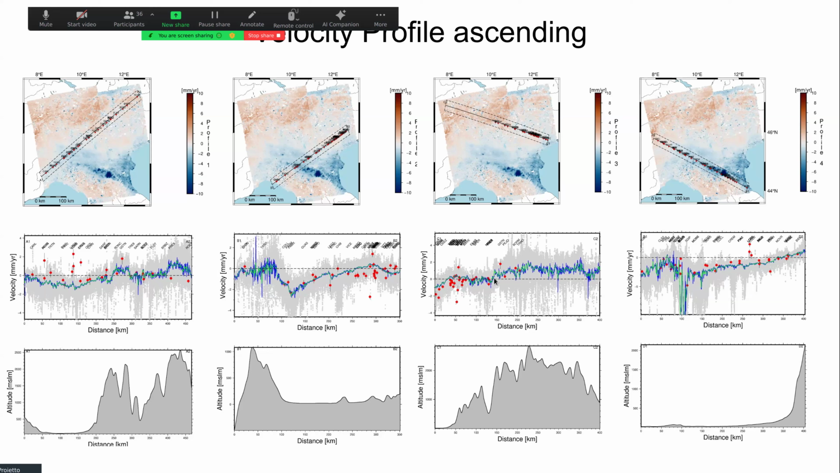And here, unfortunately, was not the best profile because here we don't have any GNSS stations, but here we have a good agreement, and also here. So apart from this, the portion is quite good in velocity agreement.